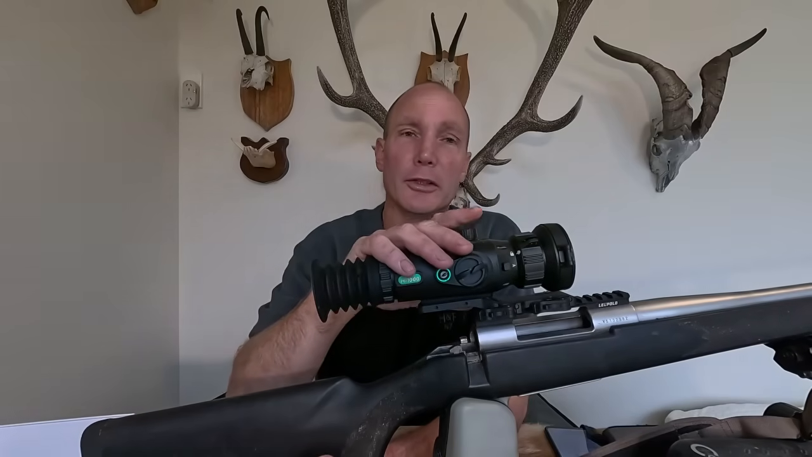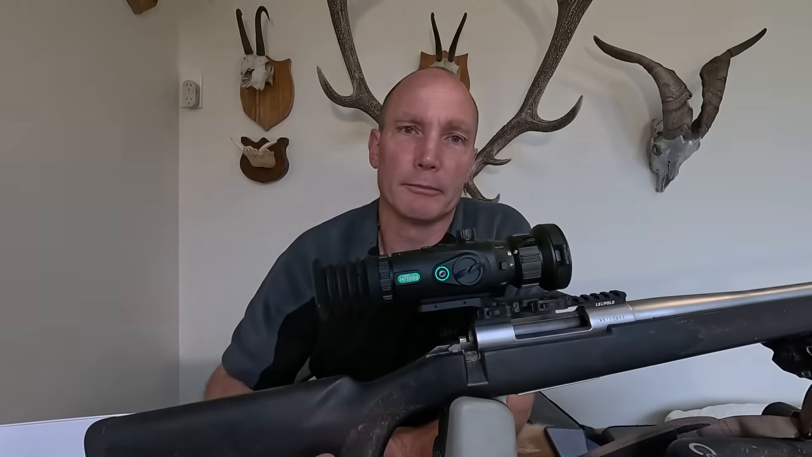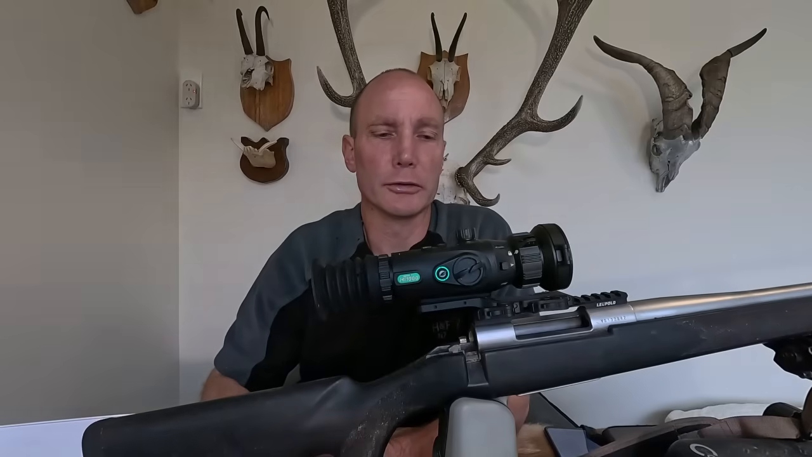So I already knew the distance roughly up where those deer were. It was about 200 metres, and like I say, I measured it with the GPS as well just to confirm it.